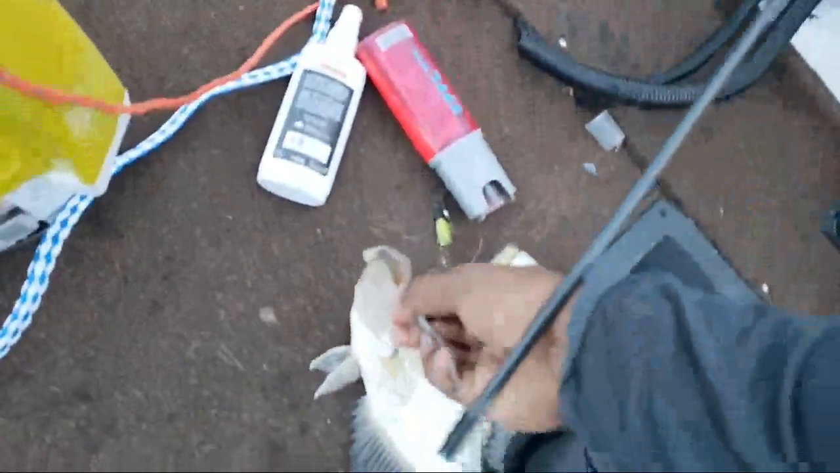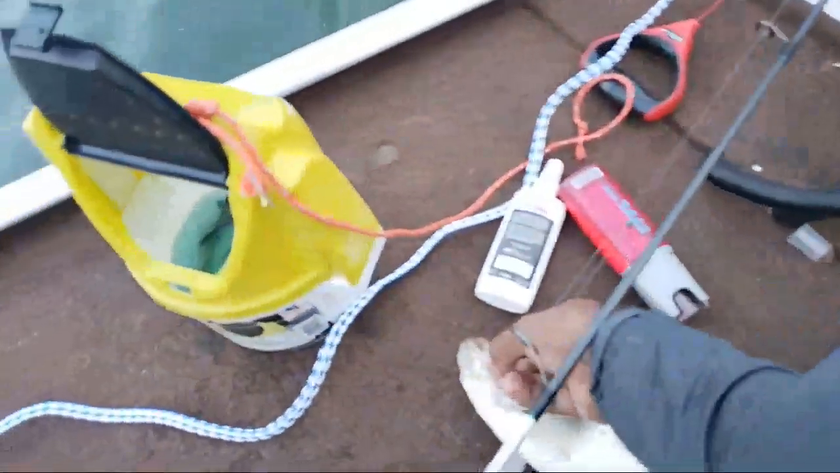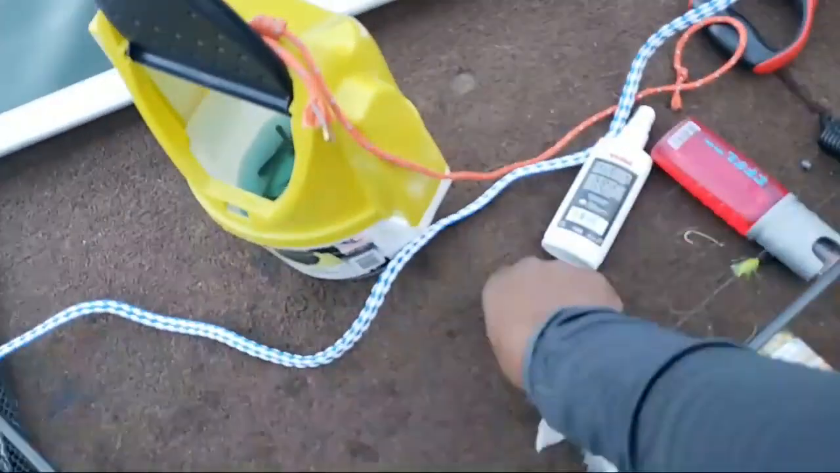Yeah, so you know, we saw him rise up from the bottom, right? When I see a fish rising up like that, I know that they want the bait. He's not coming to play around with it. He was coming directly for it, so that's why I can get it again.